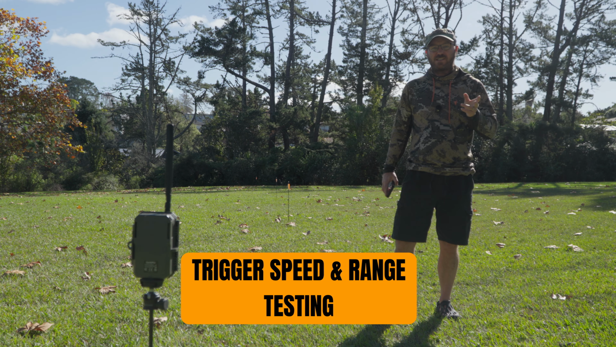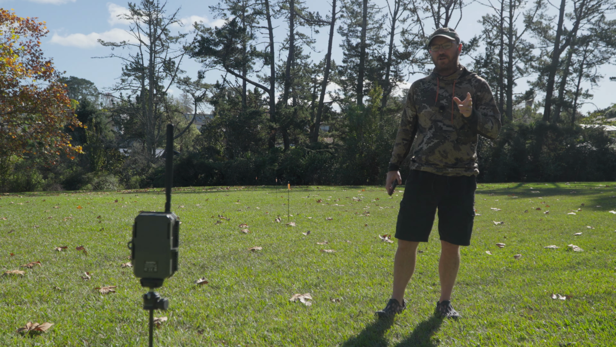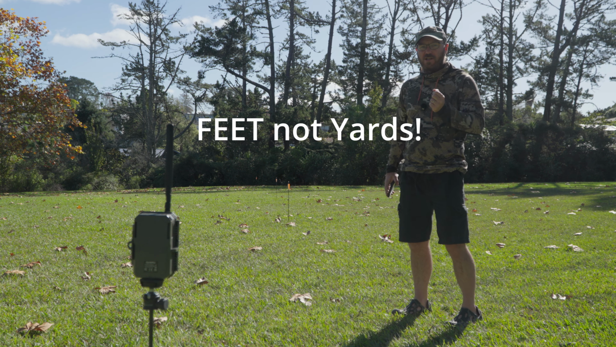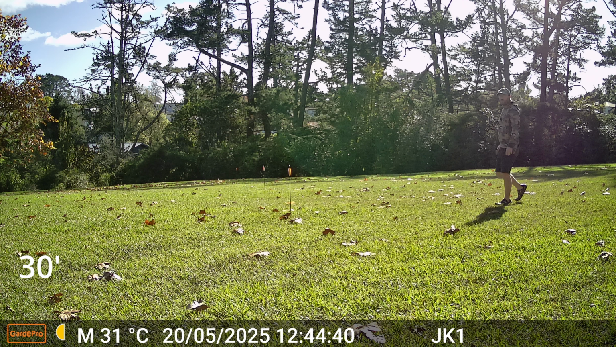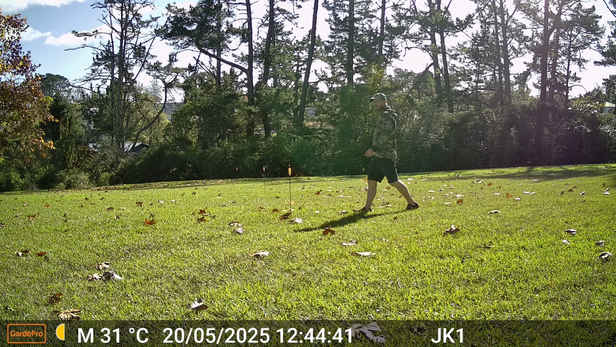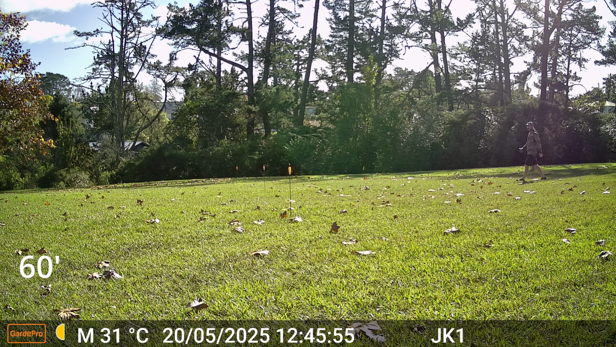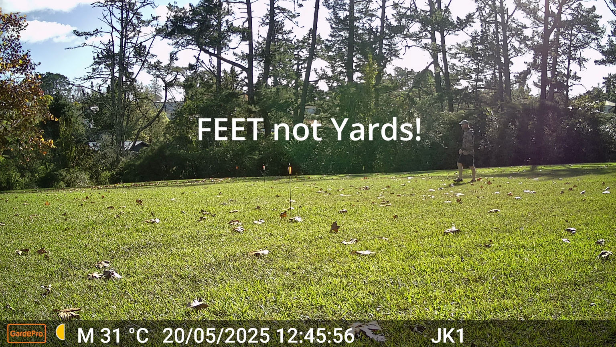I'm going to be doing the testing now. I'm going to start with 3 photo bursts at 30, 60 and 90 yards. I'm just walking past at 30, and then I'm going to walk past at 60 and 90 yards at normal pace. So the camera easily captured me at 30, 60 and 90 yards with all 3 bursts.